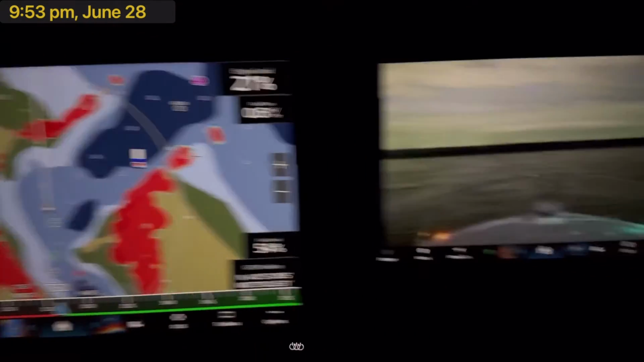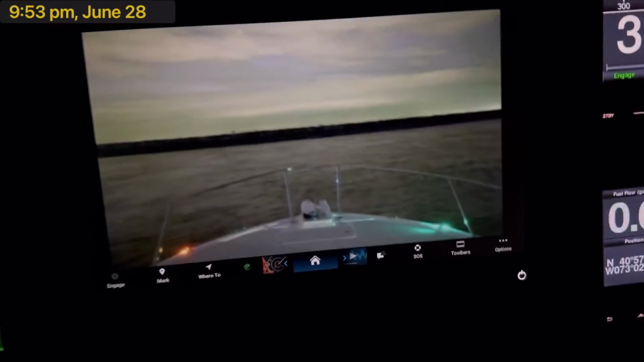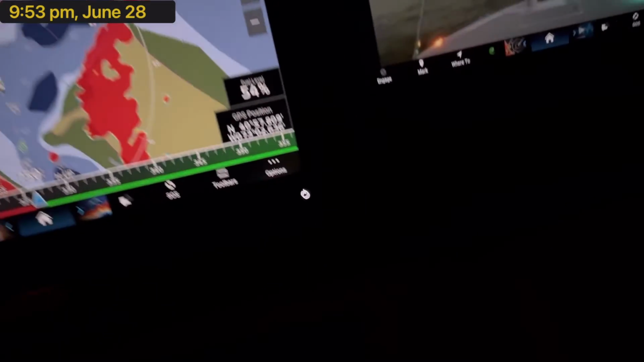So it is now almost 10 o'clock, and I'm exiting the harbor I was in. And you can see it's really dark out. That's the channel lights over there. You can kind of see where I am. And the Nightwave is very bright.